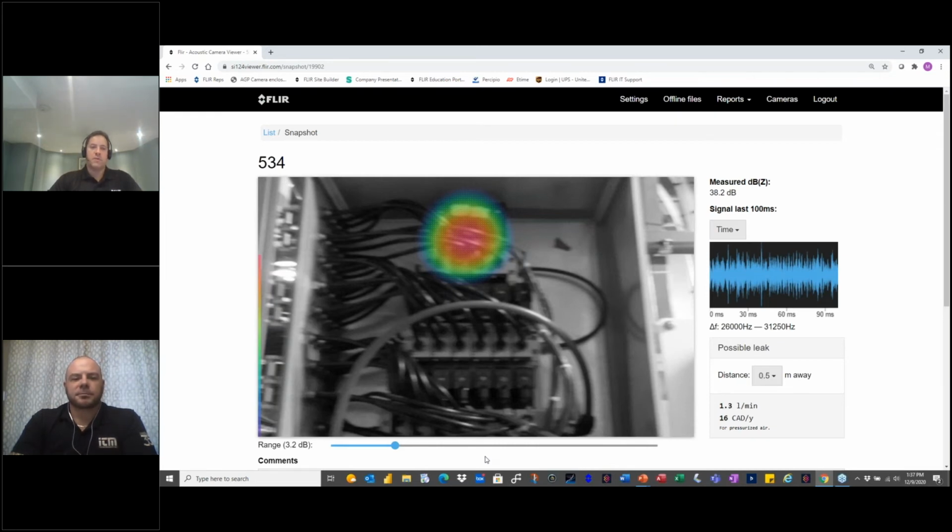The GF77 is more for generalized SF6 leaks, and you would know this by the calculation of how much. If you're a utility and you're adding SF6 to your equipment, you would be able to calculate how much is lost. That will help you determine, okay, I'm getting this much loss of SF6 over time, so my leak should be around this. Then you determine which camera to use.